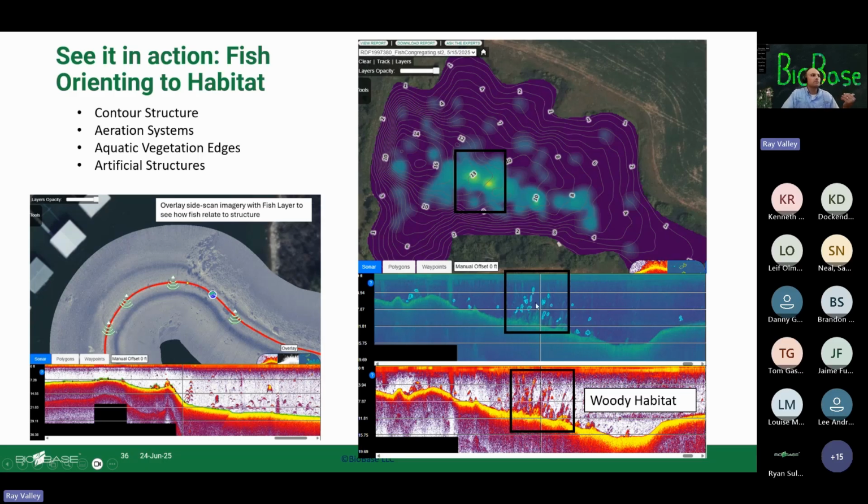They're just there. Here's an example of the side scan showing a rock outcropping, and here's a fish along the track. And so you can see them orienting to some habitat structure that's shown by the side scan. It's all in one file. We're not talking about multiple different files here. This is all in one file.